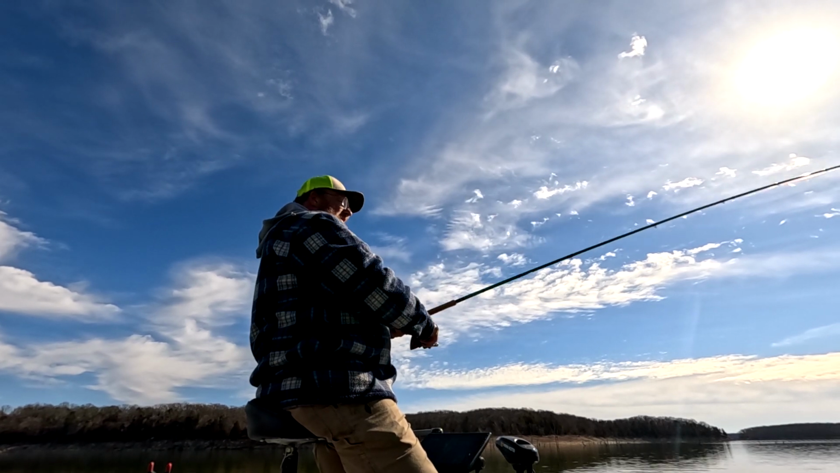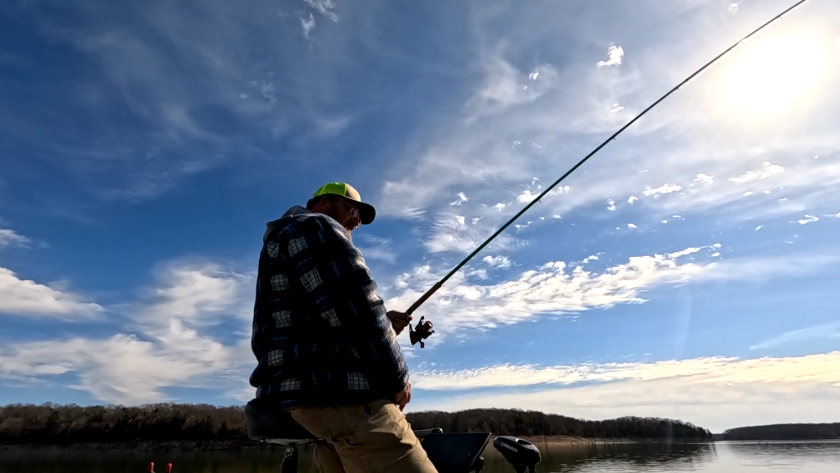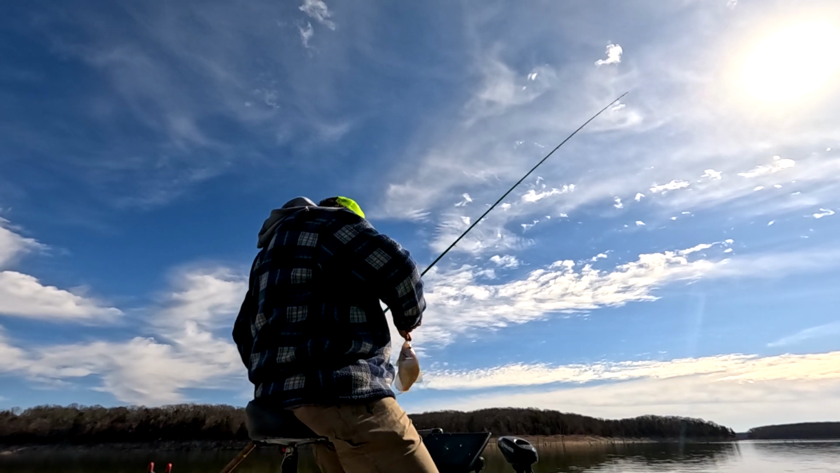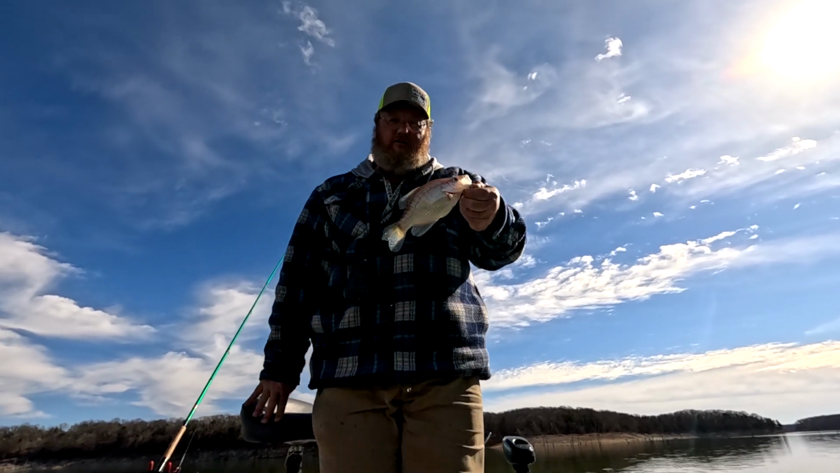There you go. Feels like a good fish. Oh yeah. Another good one. Another 10 incher. Nice 10 inch fish.